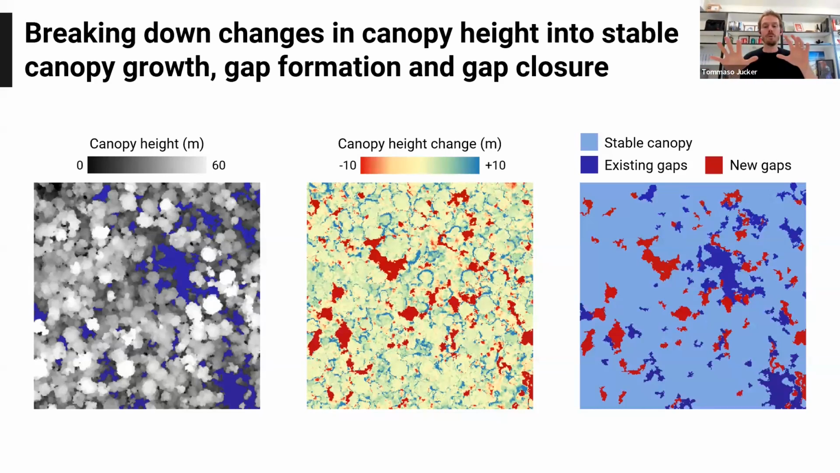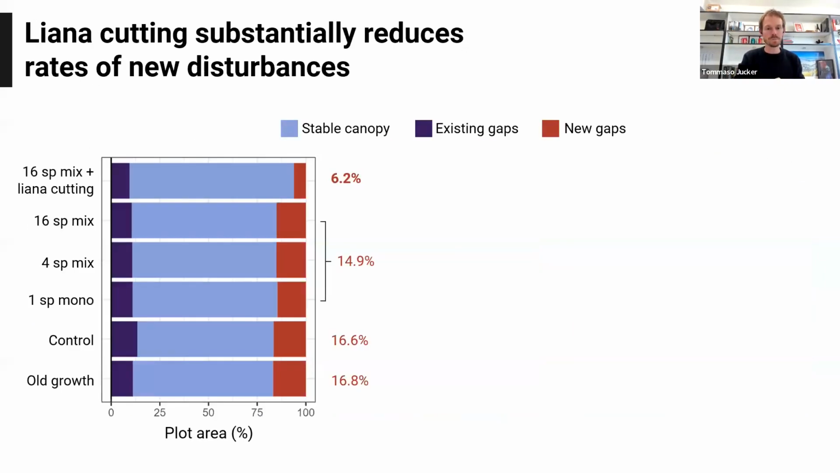And finally, we can separate that from the background. So the rest of the canopy, which has remained more or less intact between those two transition periods. And so what I want to do is separate out these three different layers and look how they've changed over time in response to these different interventions.